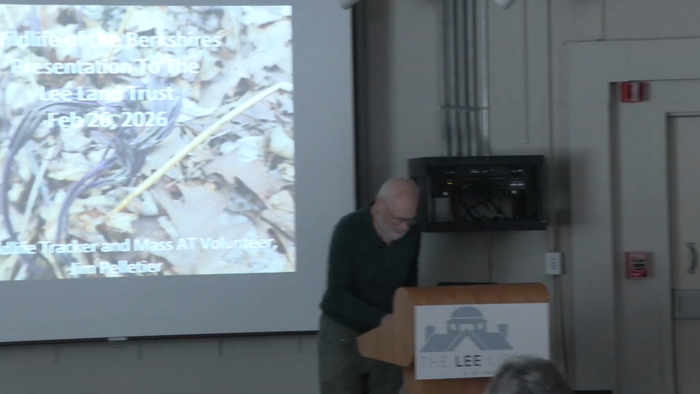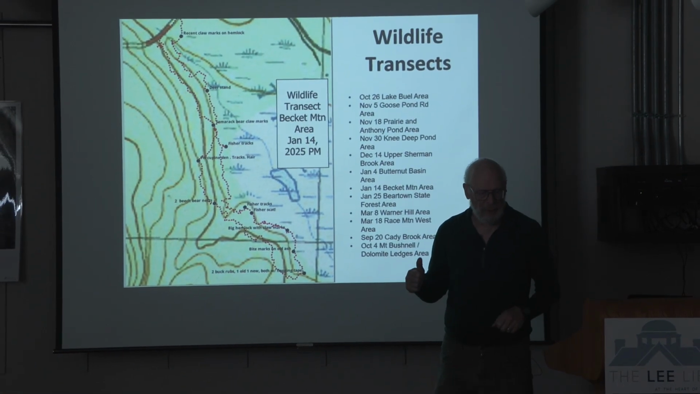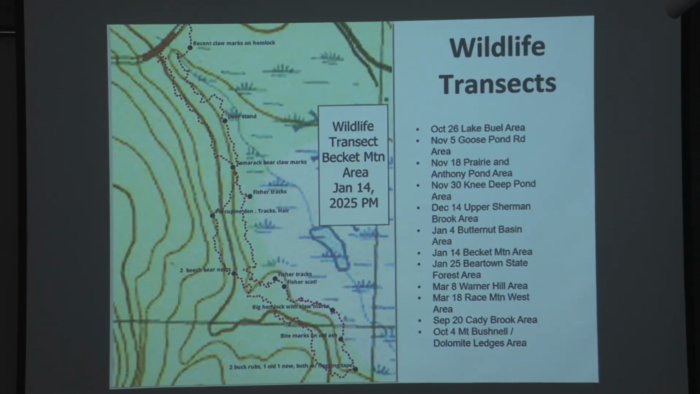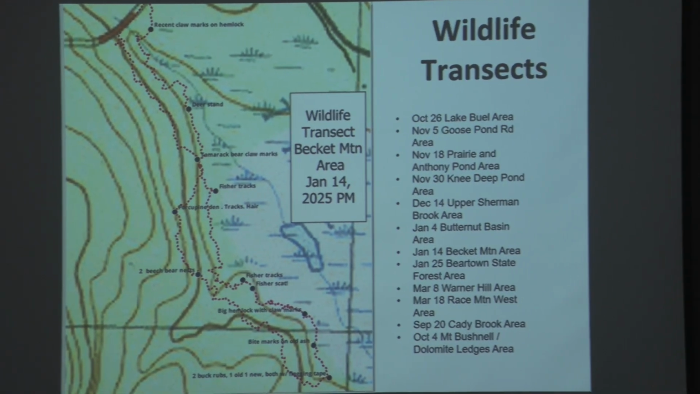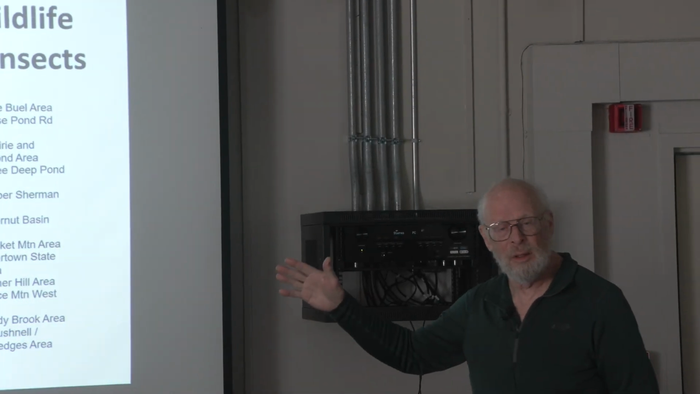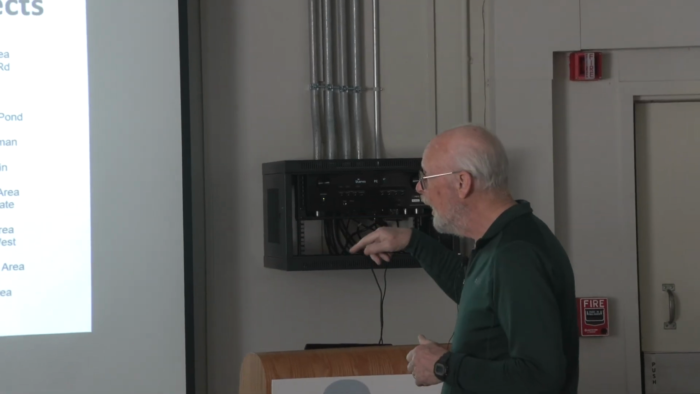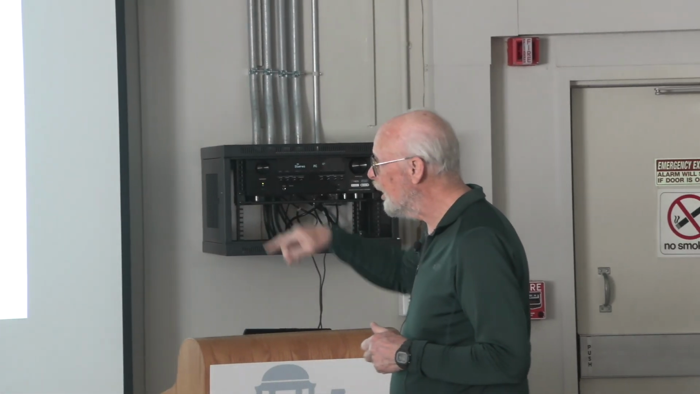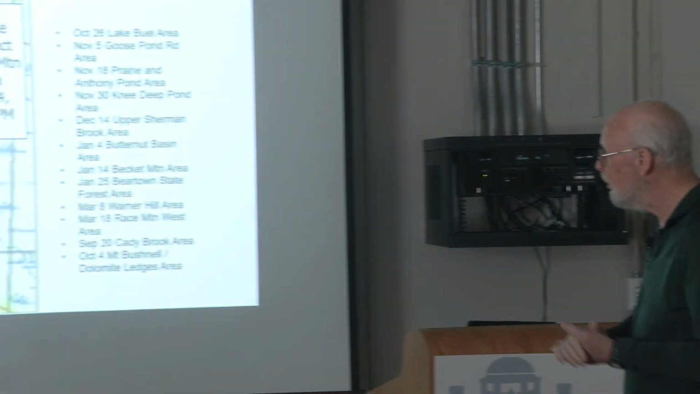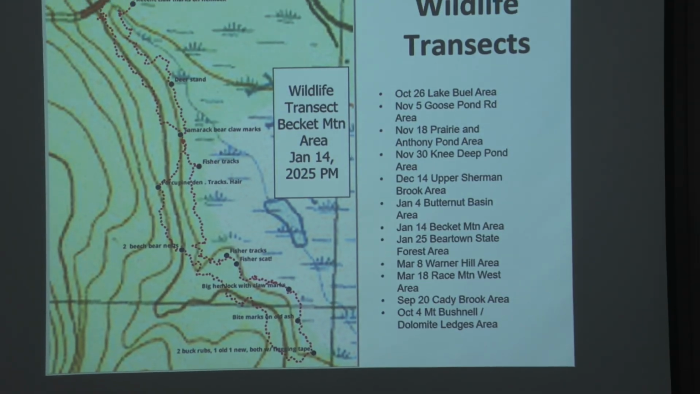See if I can push the right buttons here. So one of the big things we do, well, there are 3 big things we do relative to wildlife monitoring. The first thing is we do what we call transects, where we go off to a certain part of our lands here in the Berkshires, typically related to a trail, and we traverse through that area. There's a map of one of our transects you see here on the left from the Beckett Mountain area a little over a year ago.